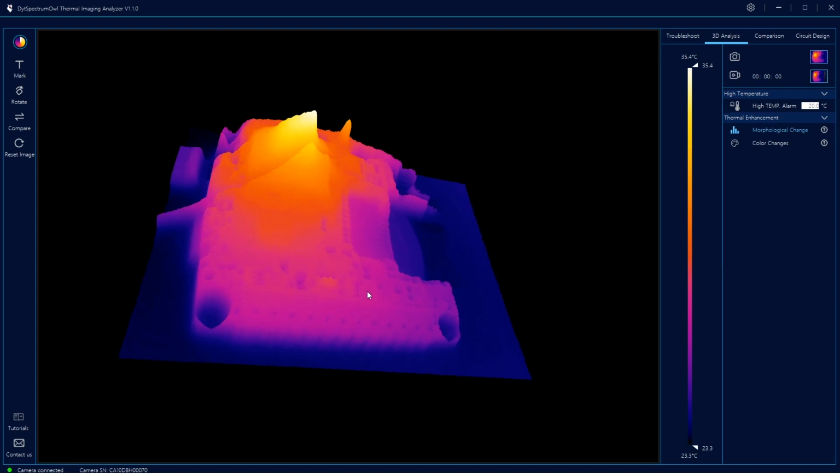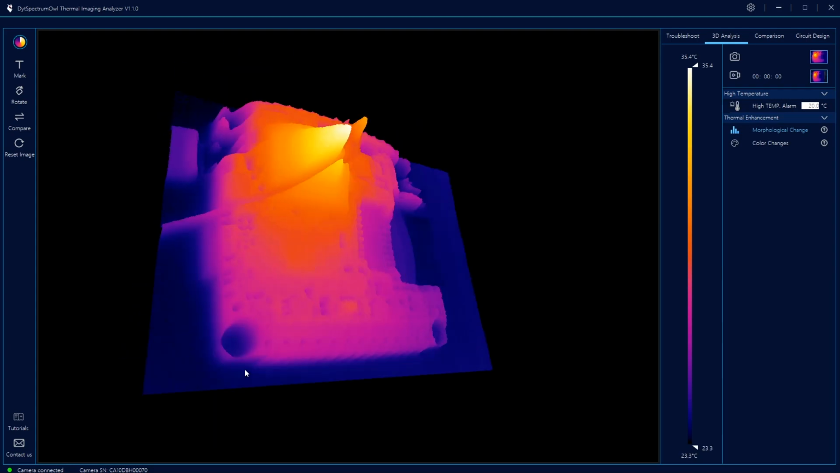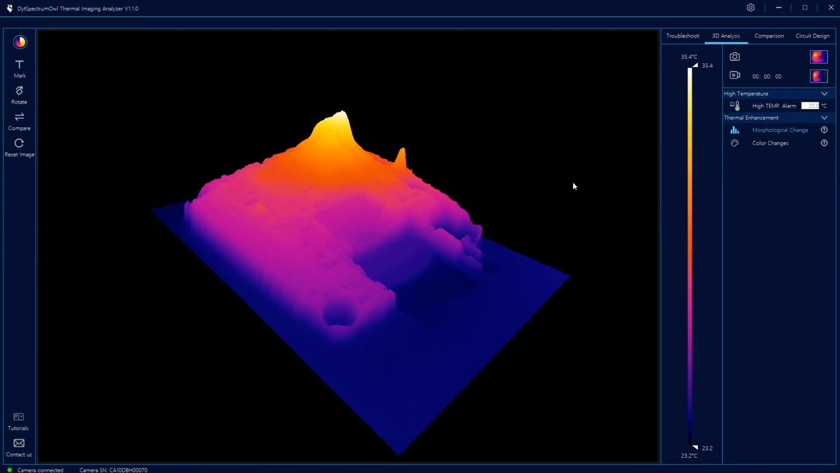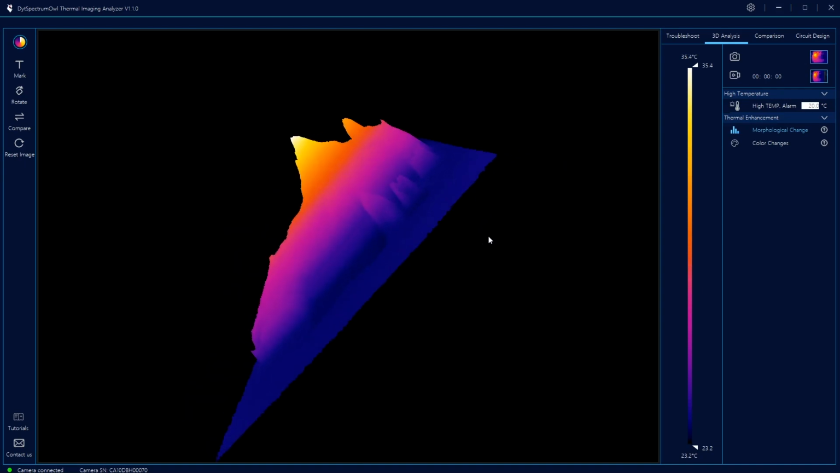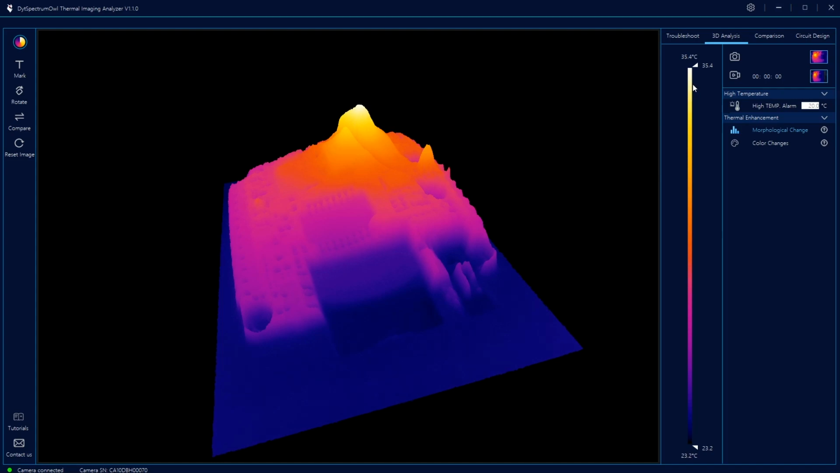It shows these peaks and valleys according to the measured temperatures across the whole image, and it just looks very cool. Now, I don't know how I could practically use that because the gradient thermal image already gives me the information I need, but who knows, maybe there are very complicated PCBs where it would help to see those peaks to identify a problem faster.